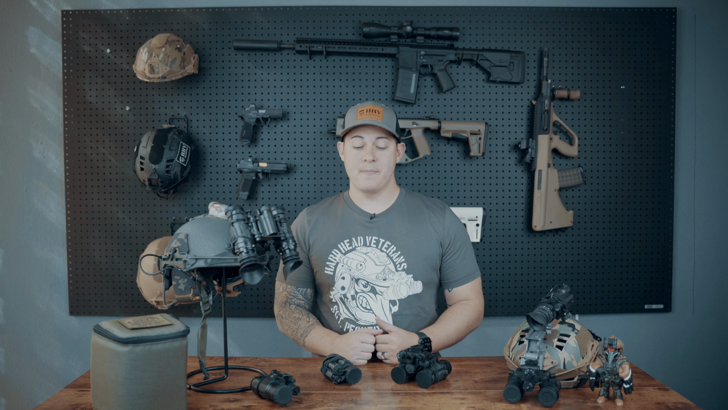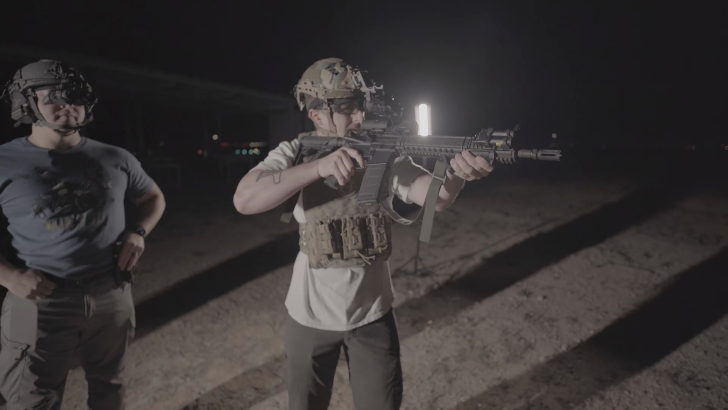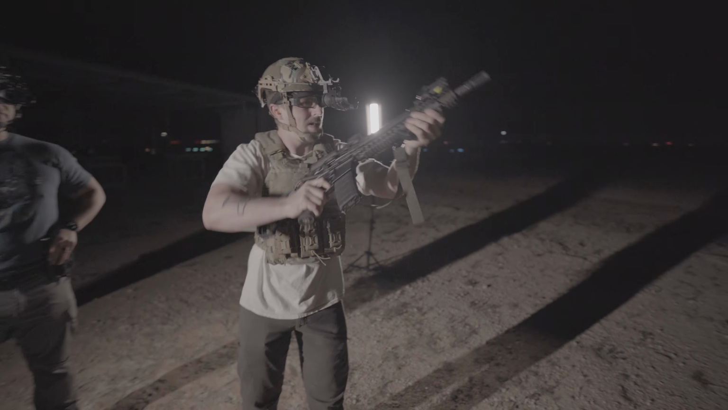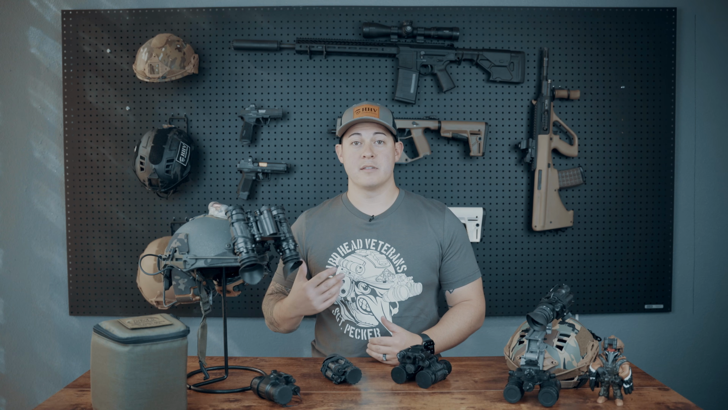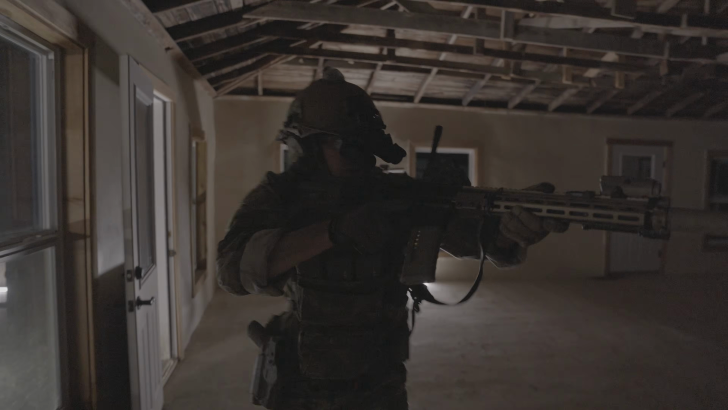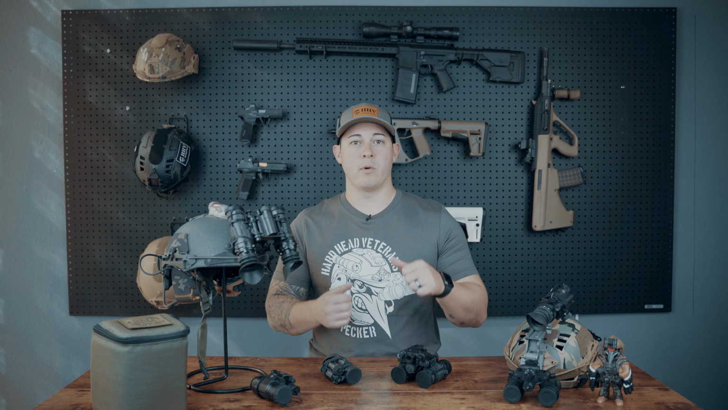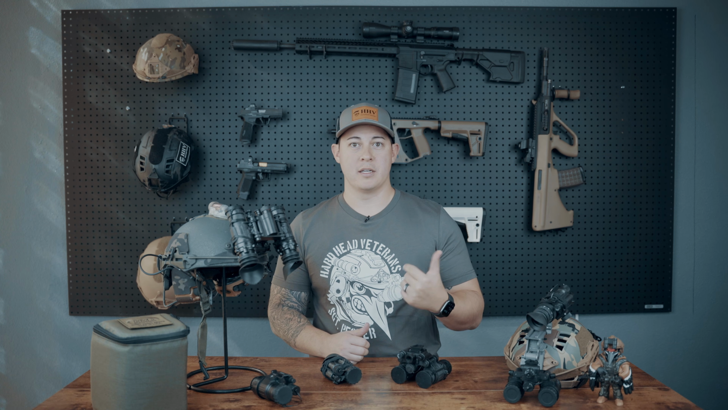A couple differences in function. One being the obvious, where you have one eye versus two looking through the tubes, but also how you're going to operate with them. If you're using a solo tube where you have one eye covered and you're looking through night vision, your other eye is going to have its natural night vision. That can be beneficial in certain circumstances where, for instance, if you're in a CQB environment where you happen to be clearing through dark rooms and you move into somewhere that has a little bit more lighting, it'll be quicker for you to acquire your optic in a brighter room than having to flip up your night vision and acquire it that way.